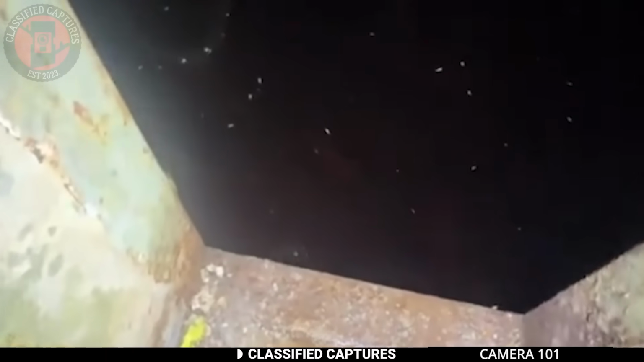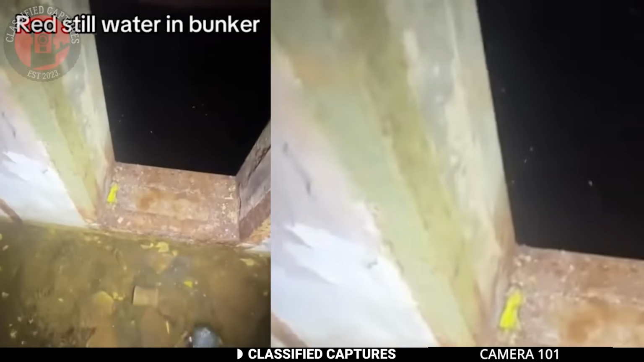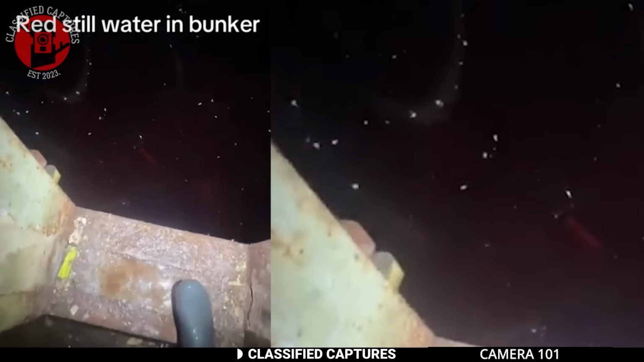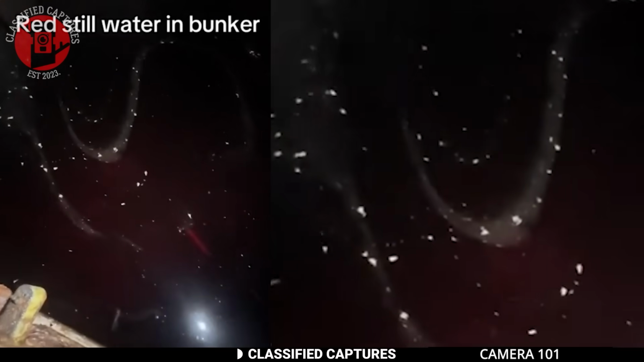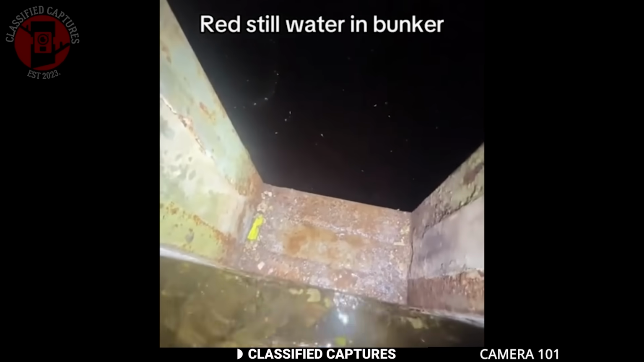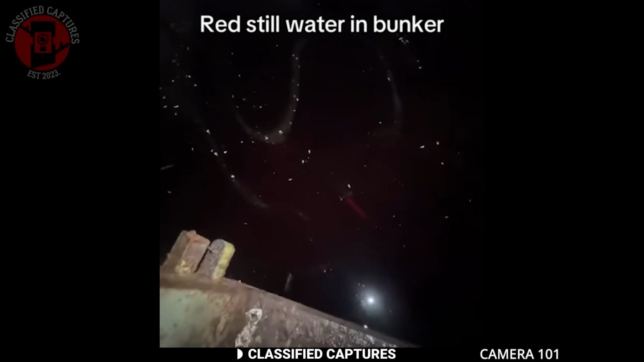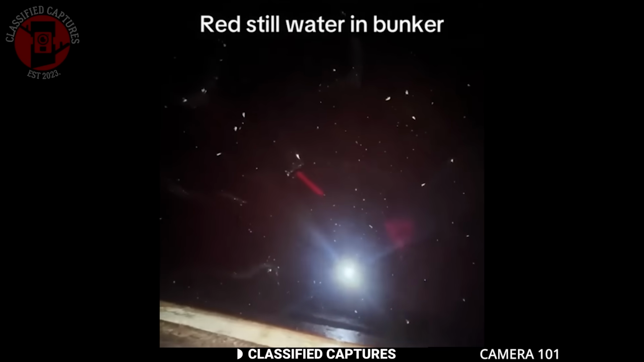That strange red color can come from a couple of things. One is microscopic life, halophilic organisms like Dunaliella salina or halobacteria. These tiny life forms love salty, stagnant places, and when they bloom, they can turn water a deep red. The other culprit, iron oxide. When metal in the bunker walls or floors starts to rust and leach into the water, it stains everything red. It's basically liquid rust sitting there quietly, waiting for someone to ask too many questions.